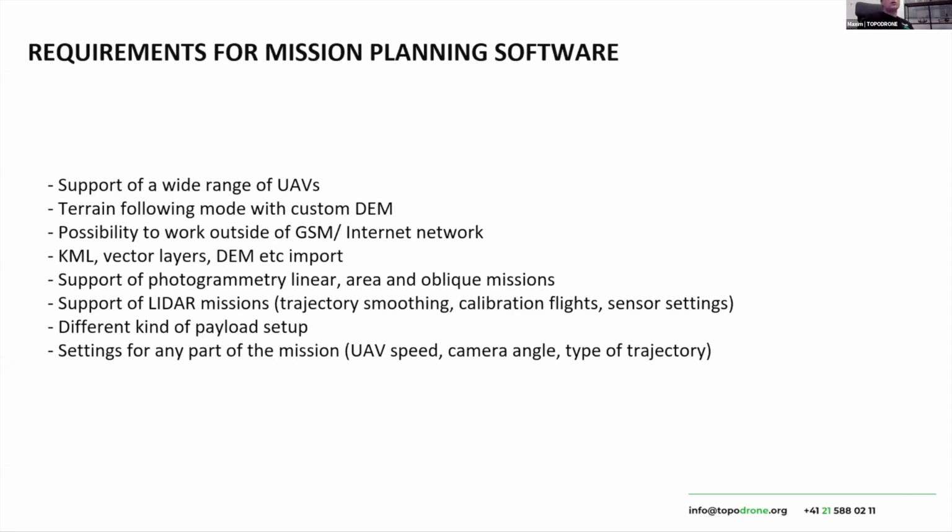And of course, in some cases we don't have any GSM connection, any internet network. In these cases, we need to cache all data, all maps, all features inside our laptop and prepare the mission on the laptop, as we have very difficult projects.